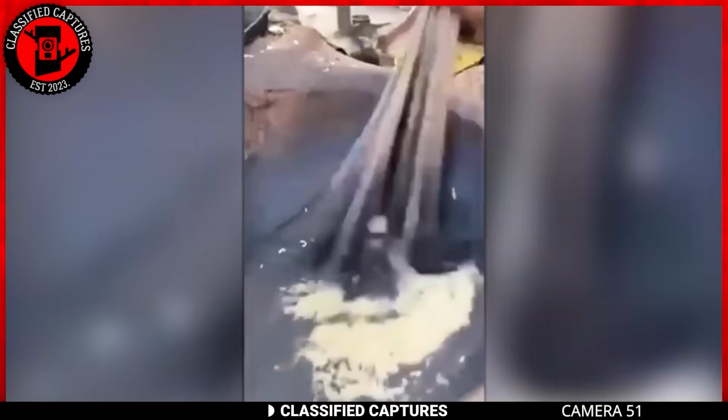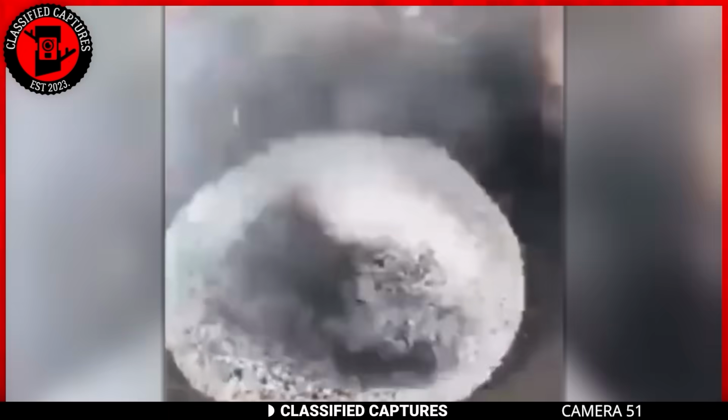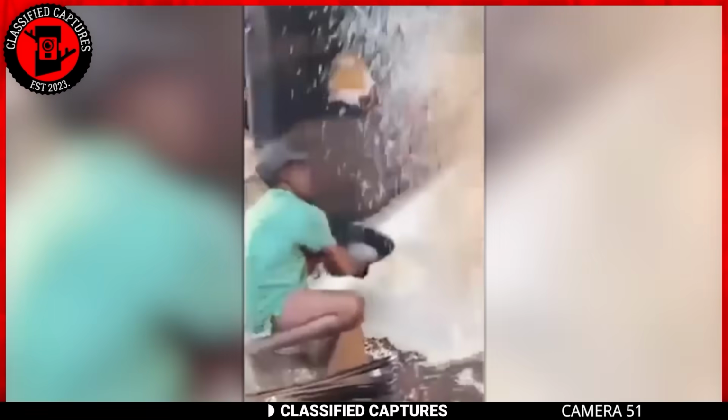Basically, what he's doing is placing rice in hot sand, causing it to expand. Afterwards, the puffed rice is carefully collected and any residual sand is sifted out. This method is akin to the process of making popcorn.